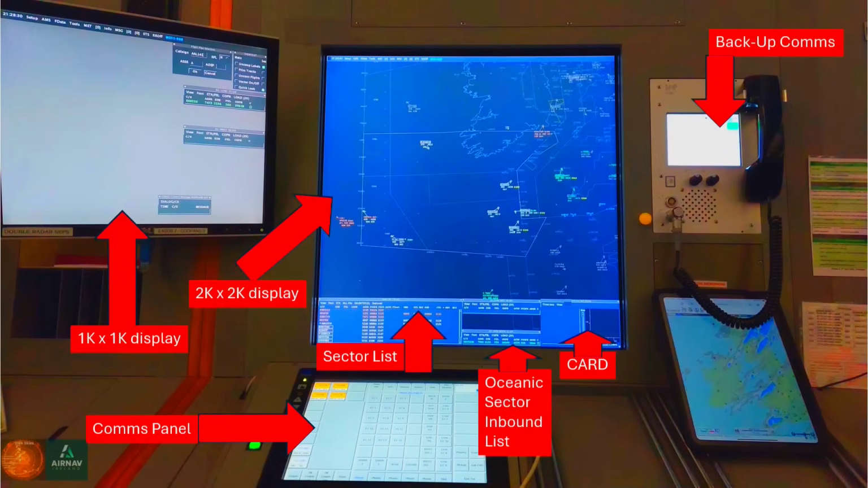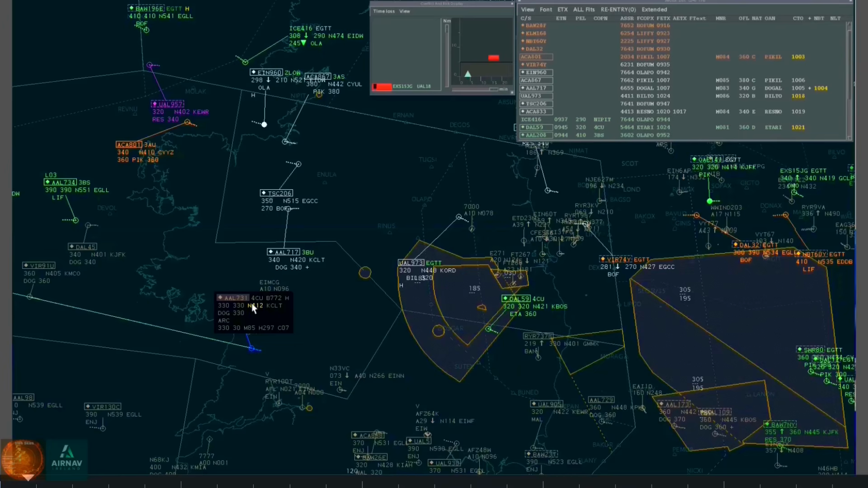So let's take a look at the controller's working position. This sector is the radar or tactical controller screen at Shannon High Level. I have a communications panel on the desktop with direct dial, single button access to most agencies that I will require. I also have a backup radio panel, and in the event of a full system radar failure, I have a backup system.